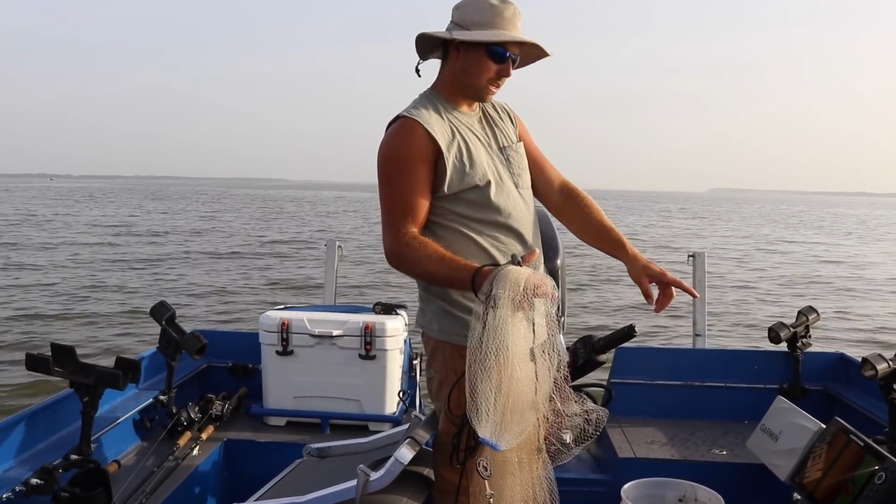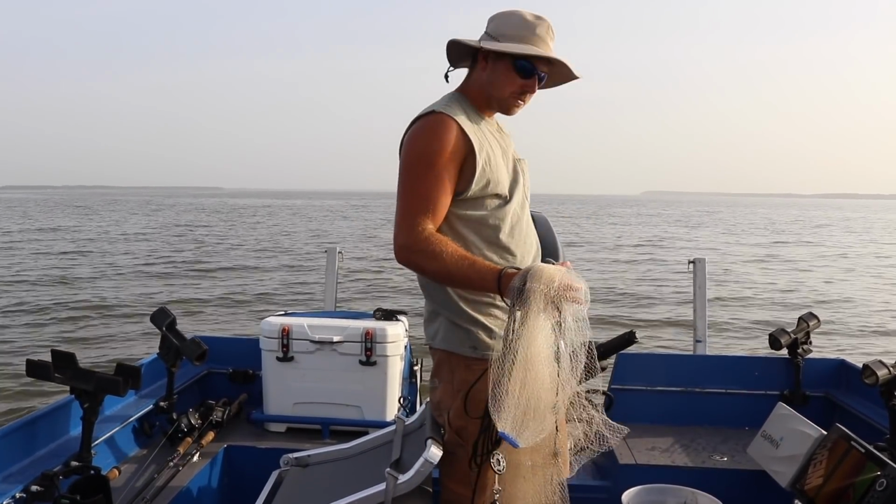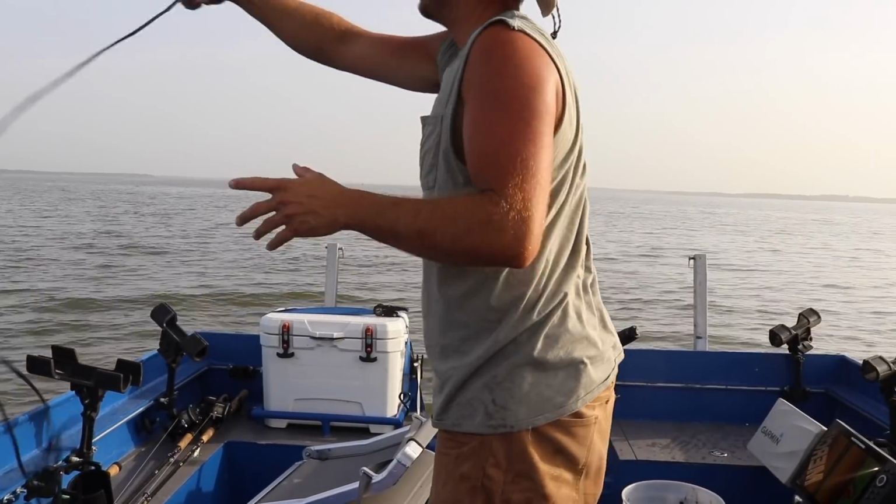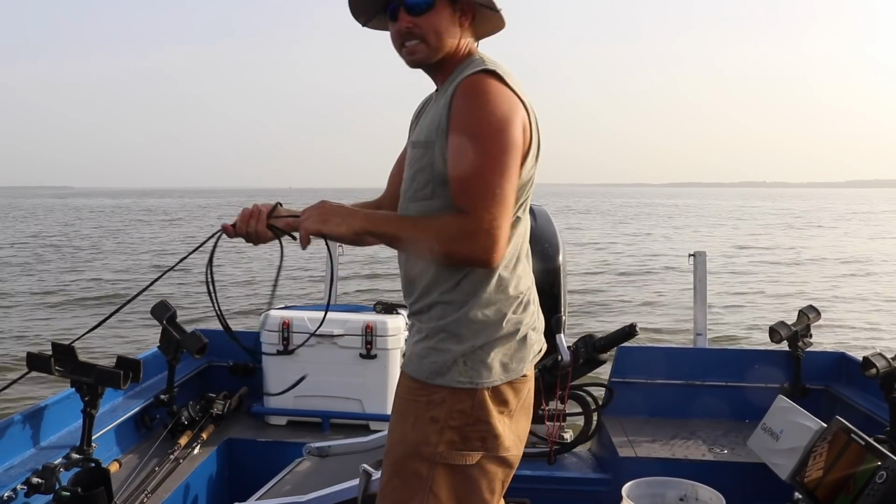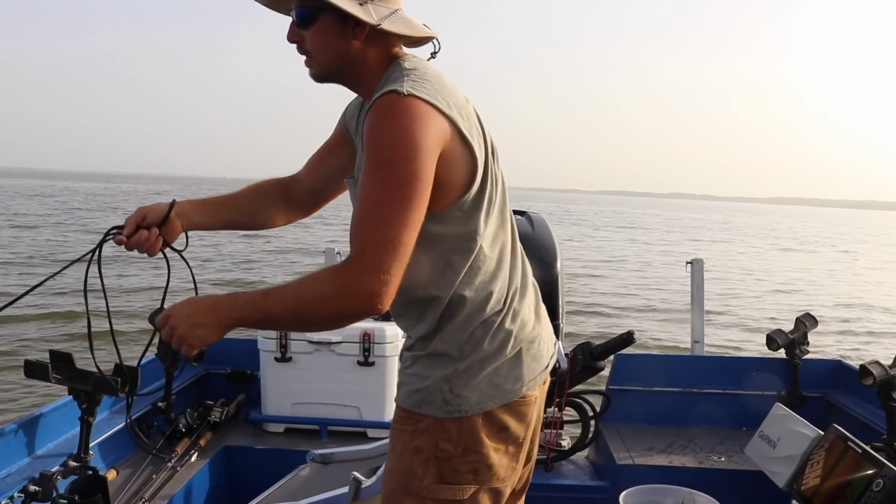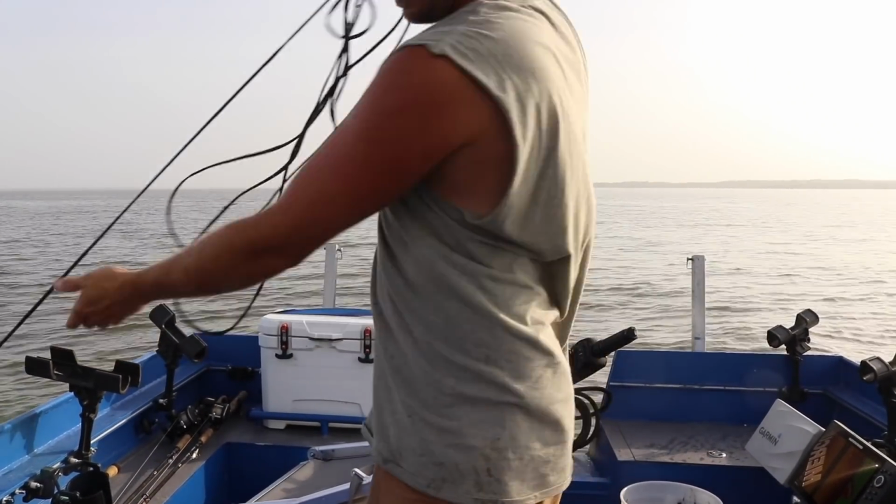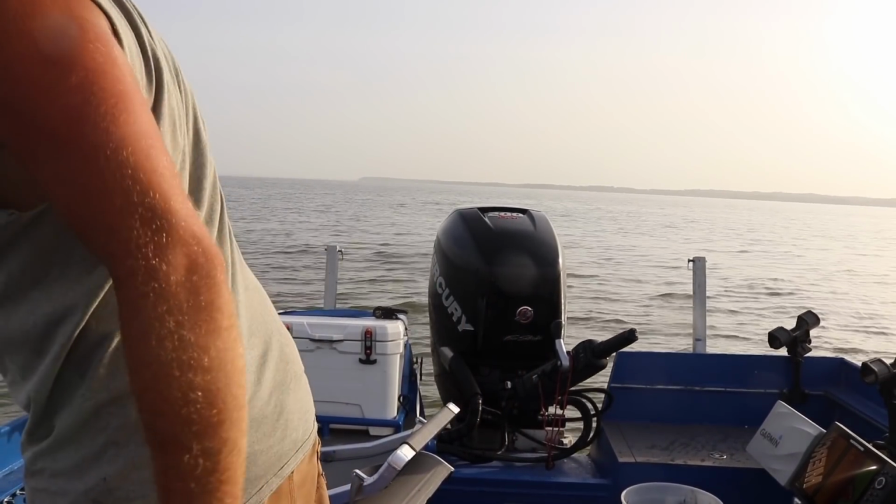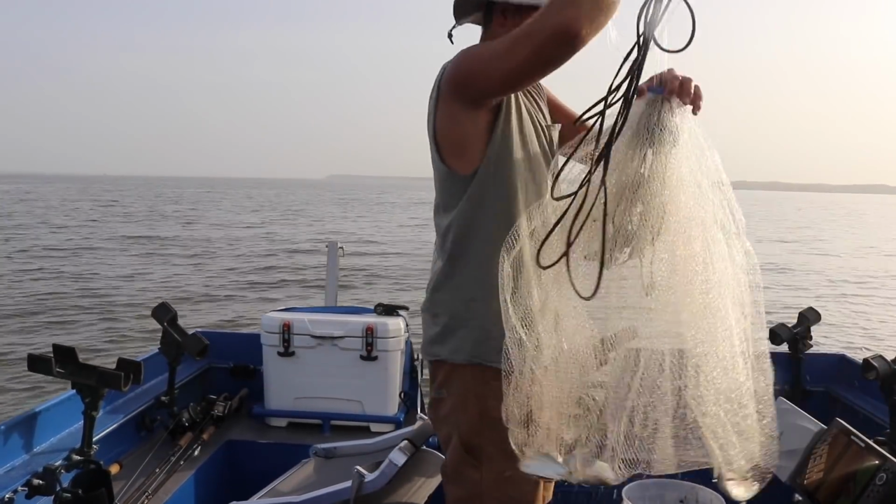All right, so I'm watching my side scan. I'm seeing shadows, I'm seeing shadows 15 foot off the side of the boat. Let that net sink all the way down to the bottom. I can feel them kicking at it. That was a good throw. That was a real good throw. Probably another 10 or so in there, guys.